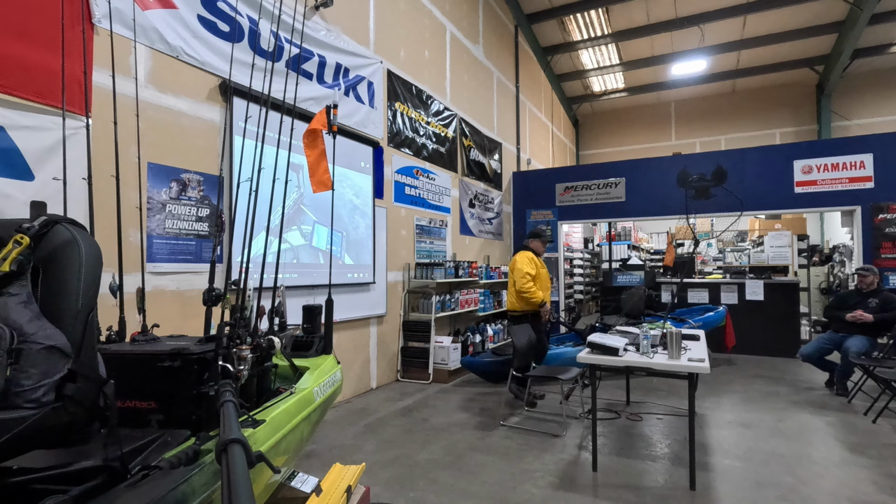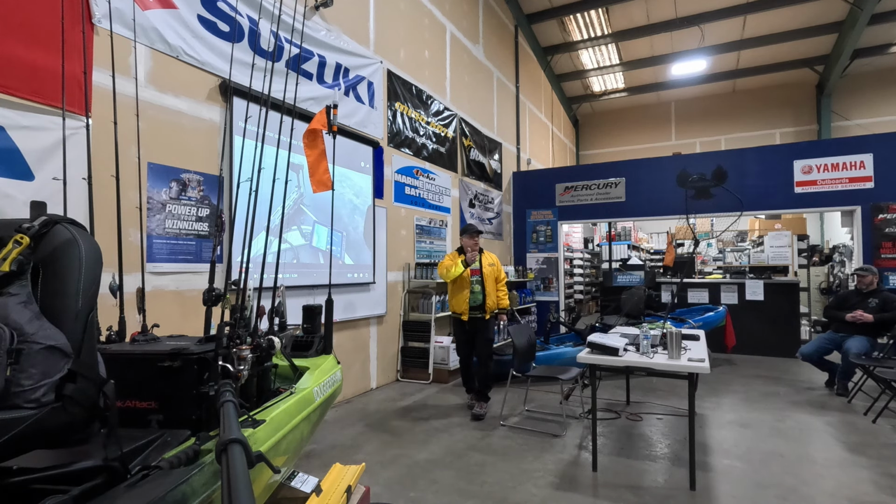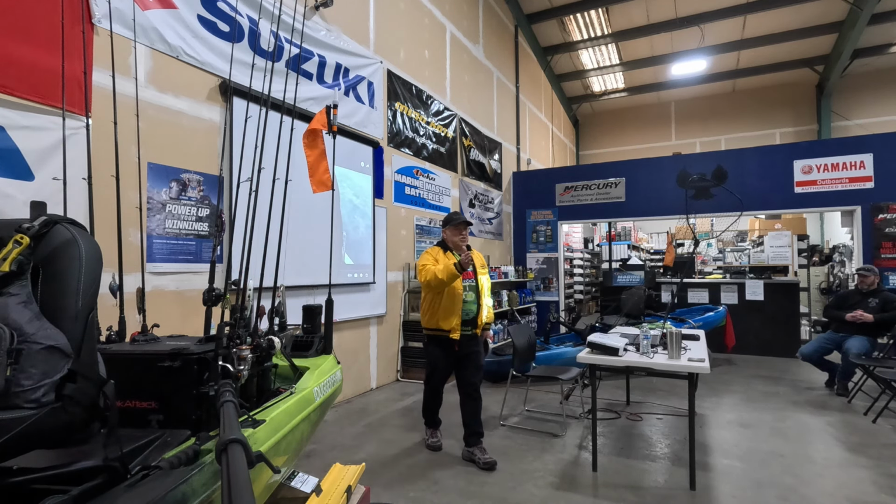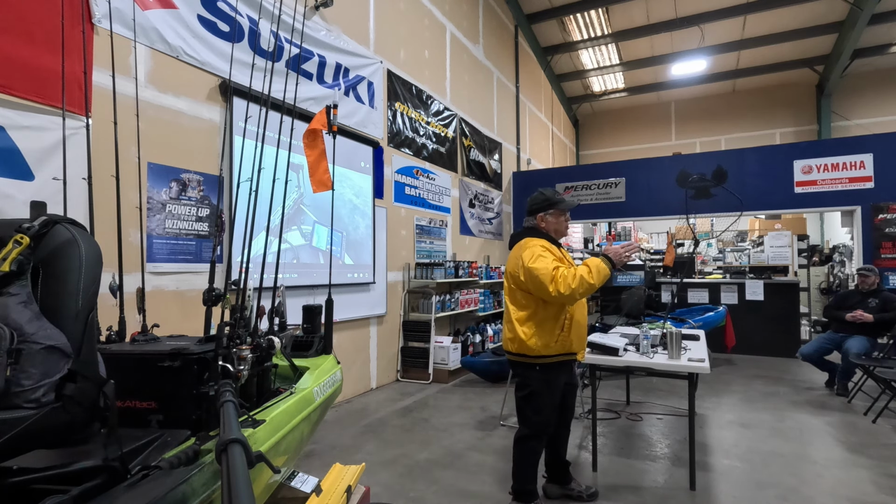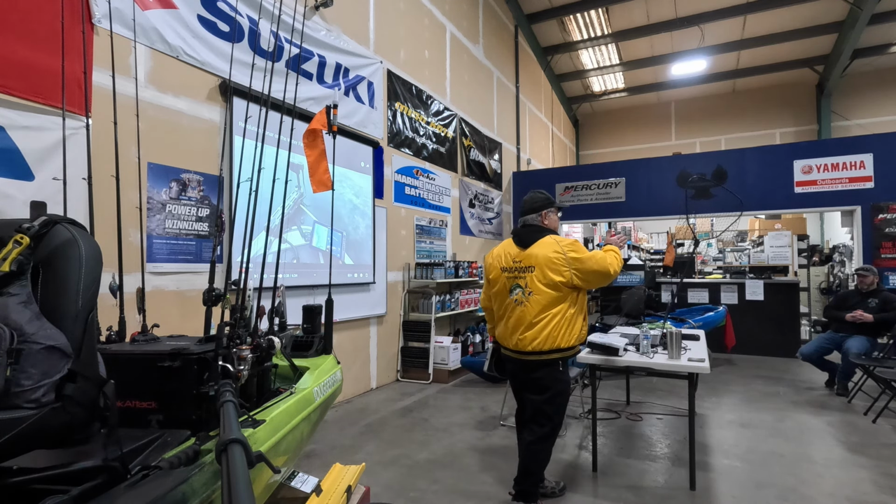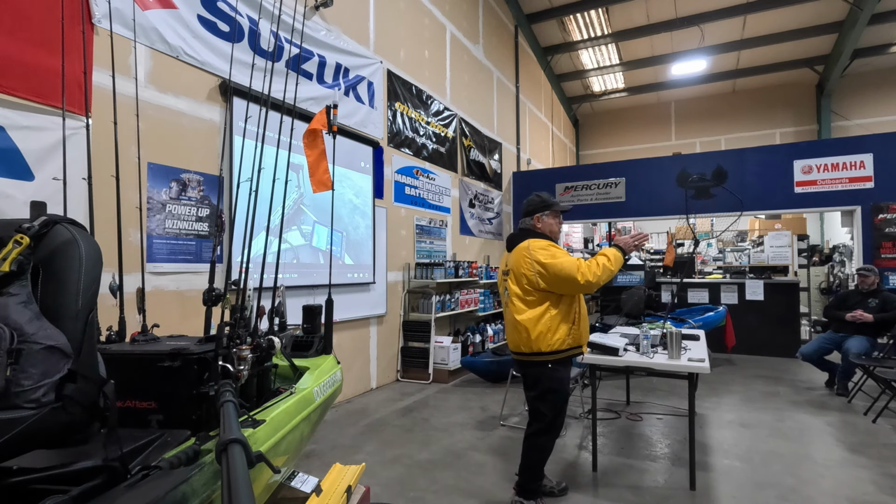But most of you have heard of a turret where you mount your Forward Facing Sonar transducer on a turret, and you steer the turret, usually motor driven, some are manual. You steer it to aim your Forward Facing Sonar transducer wherever you want to look to see if there are fish swimming around.